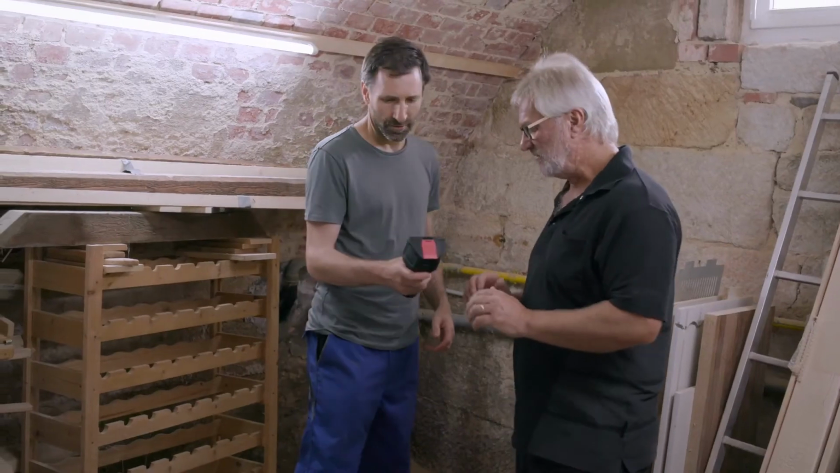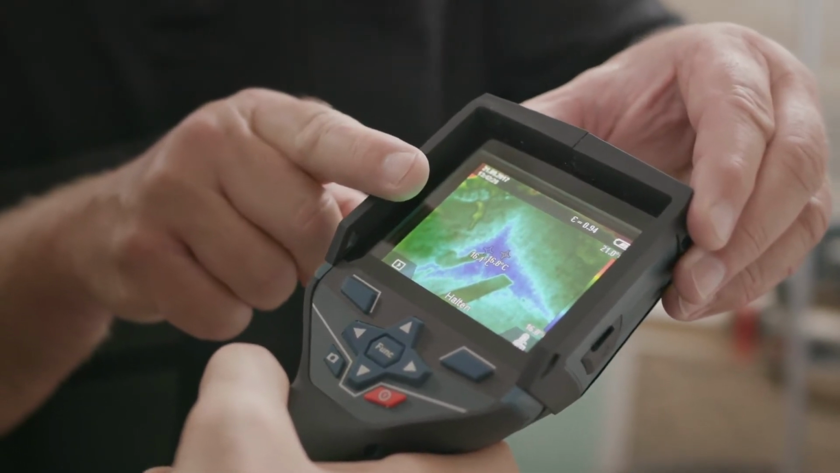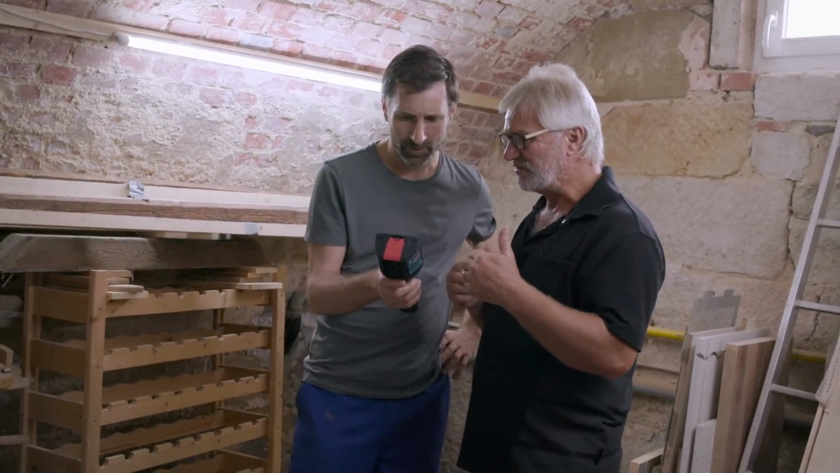First, we get scanning, and then we can look at the results. The most important thing now is that you can see the coldest point in the image here. It's very clearly a different color in the temperature display too. But then you can also see the temperature around this point in the wall, which allows you to make a comparison. We have a lot of pipes, and this room is really cool, which causes condensation to form. If we don't get rid of this moisture through ventilation, we will start to see mold form very quickly.